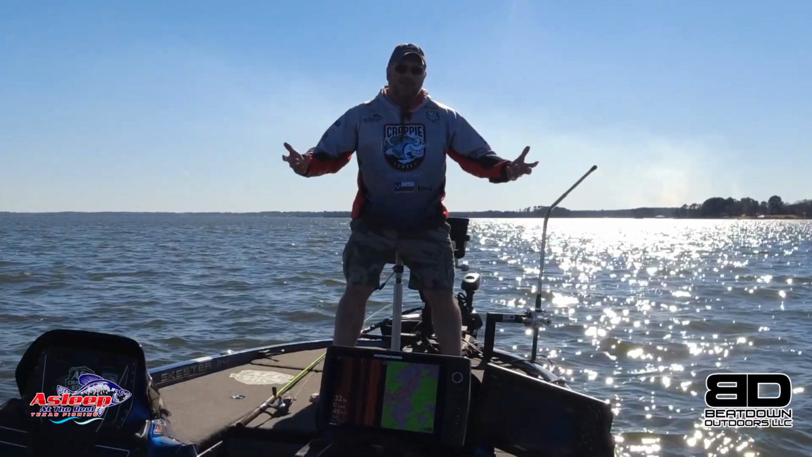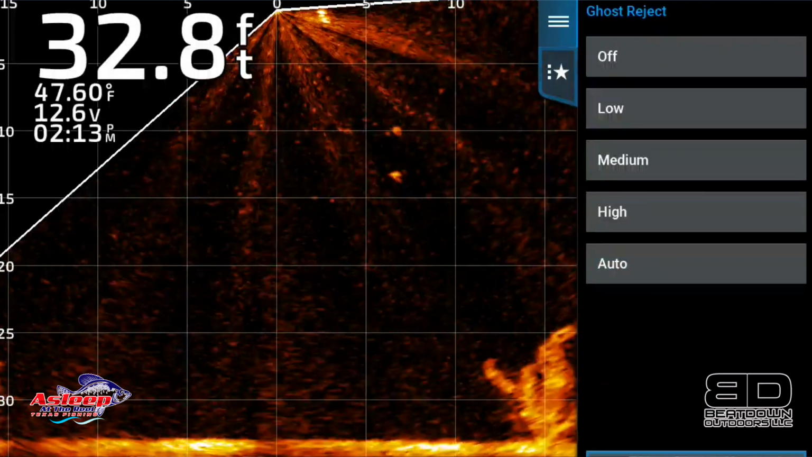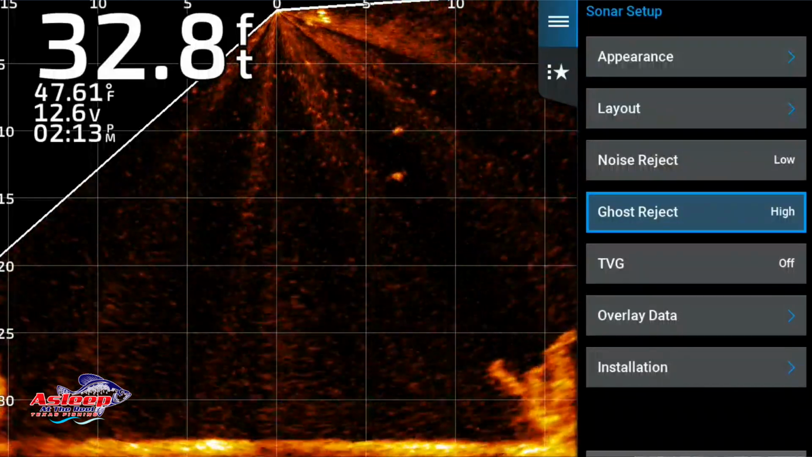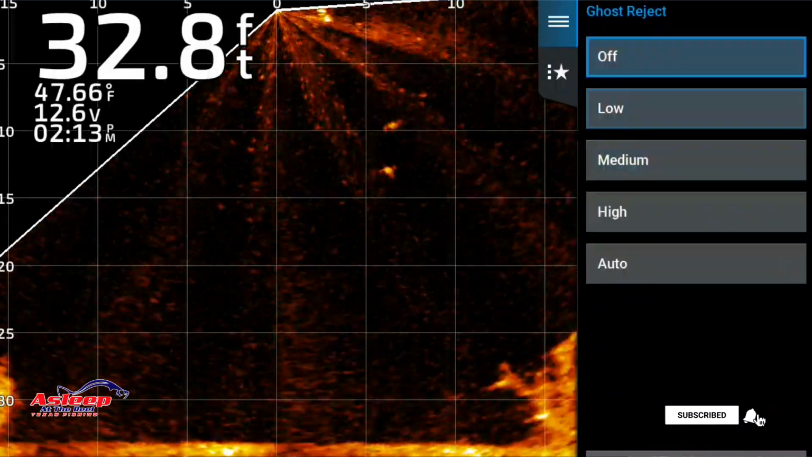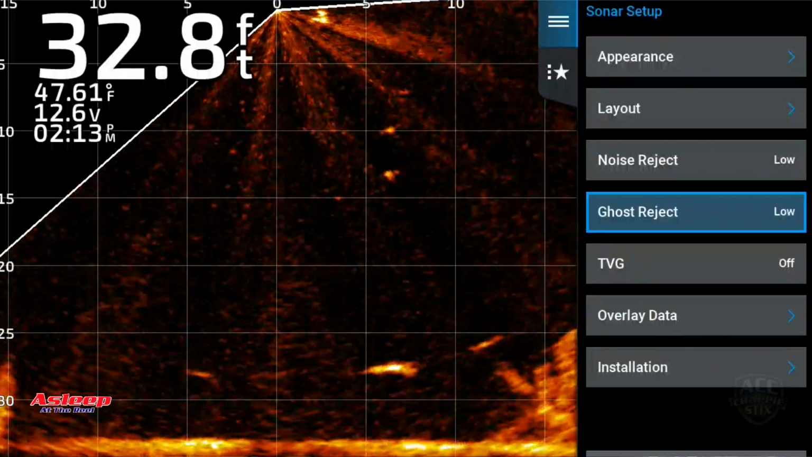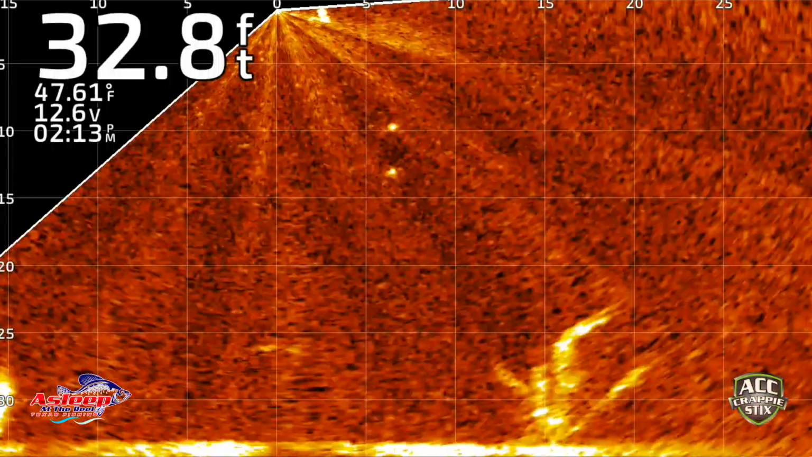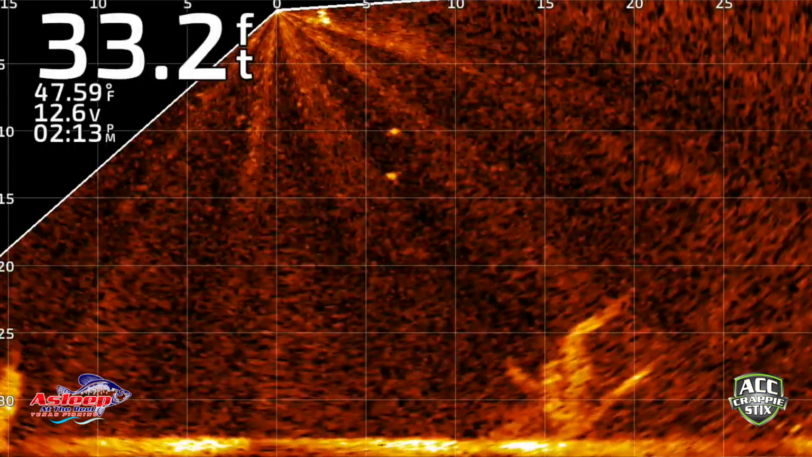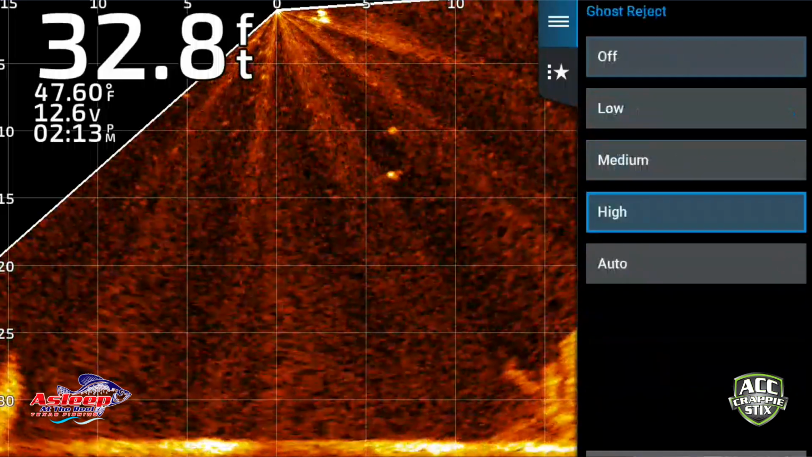If I go to high, I've got a lot of, in fact, let's do it. If I go to ghost reject and I go into high, you can see the beams at the top, medium, and low. Not much of a picture. I need to change my gain. In fact, you know what? Let's do that here real quick. Let me pop my gain up real high. So see, this is where I normally get that ghost tree, but I'm not even getting the ghost tree right now, which is awesome. But let's go back to this sonar setup and ghost reject.